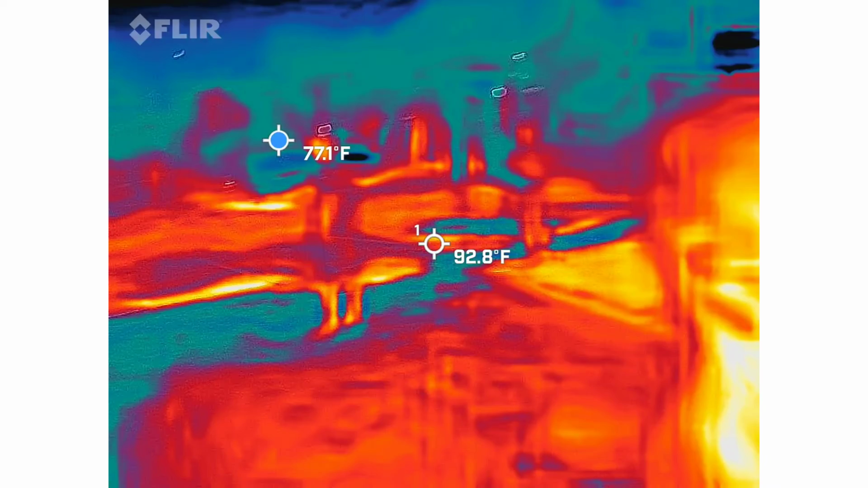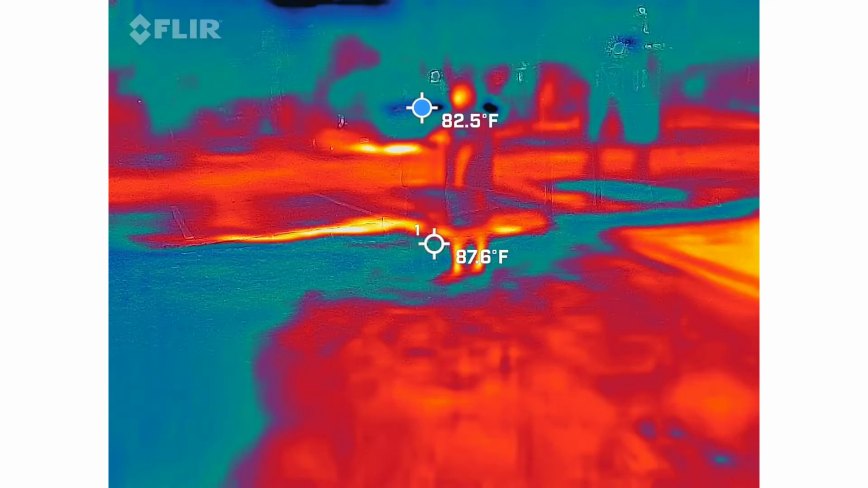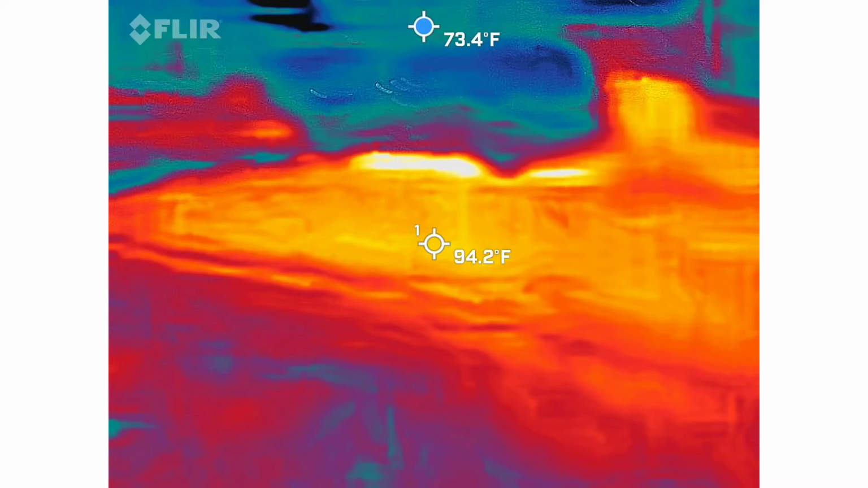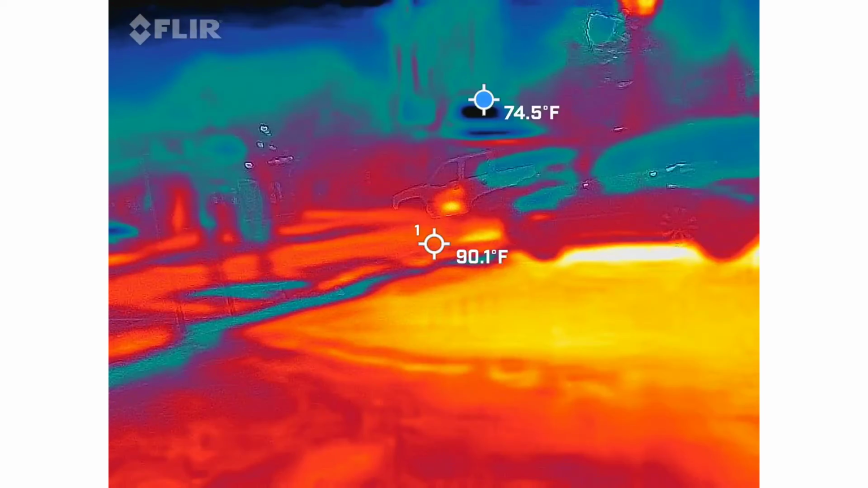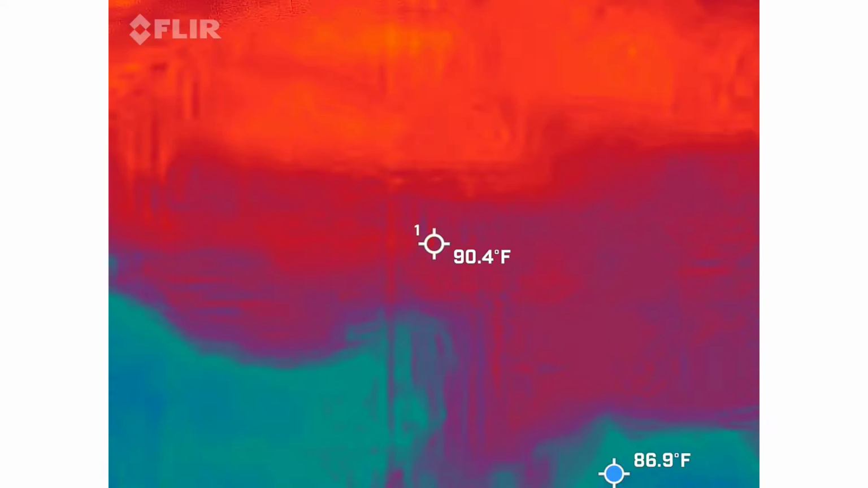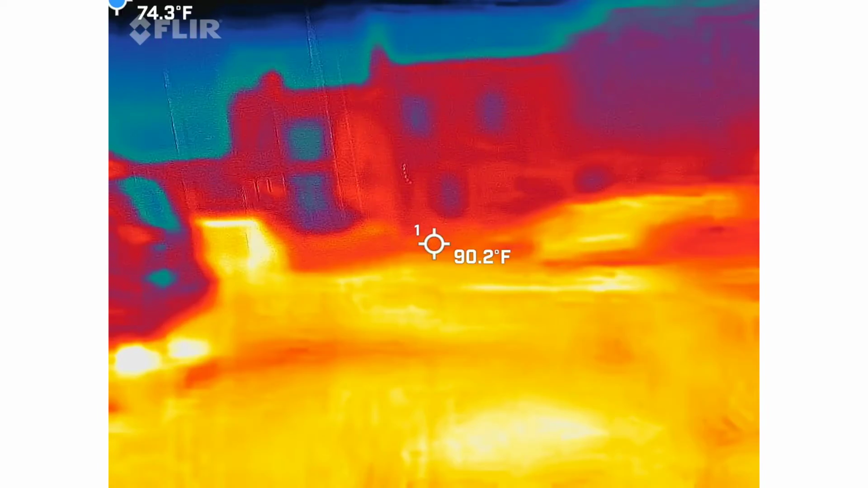My camera shut off and everything. All right. Any other colors on yours? No, my most activity was down there. Definitely. It went up to red while you were right here. Oh, it did that to me. It wasn't me.